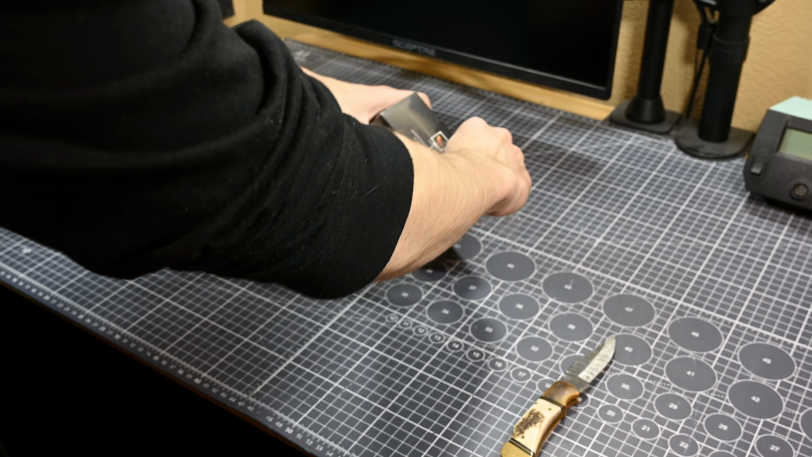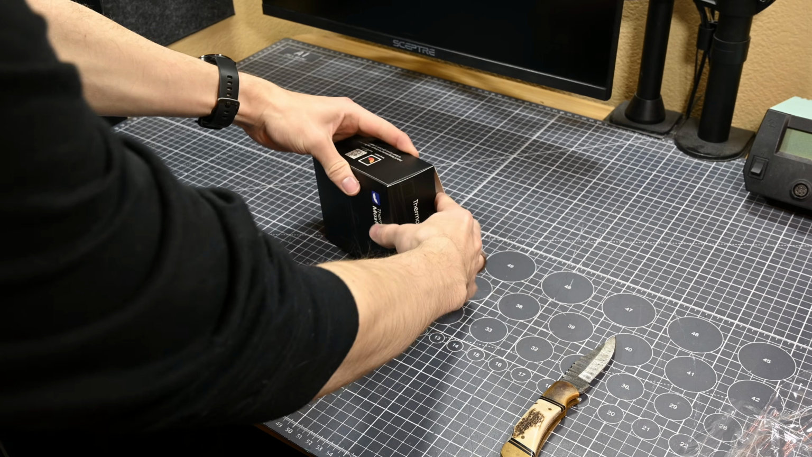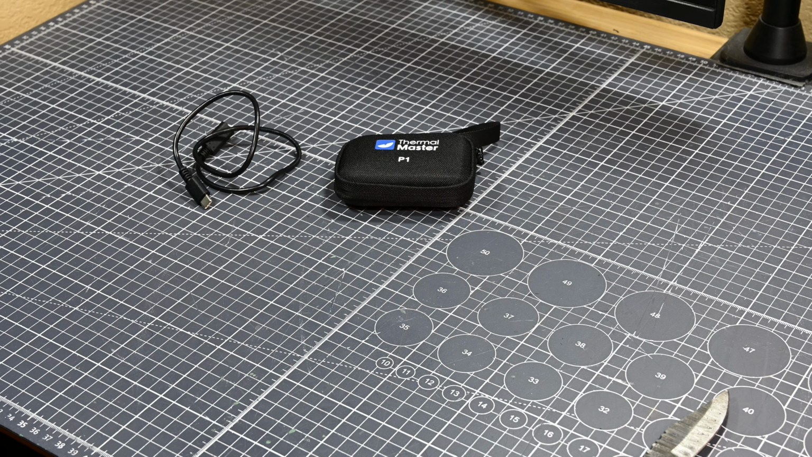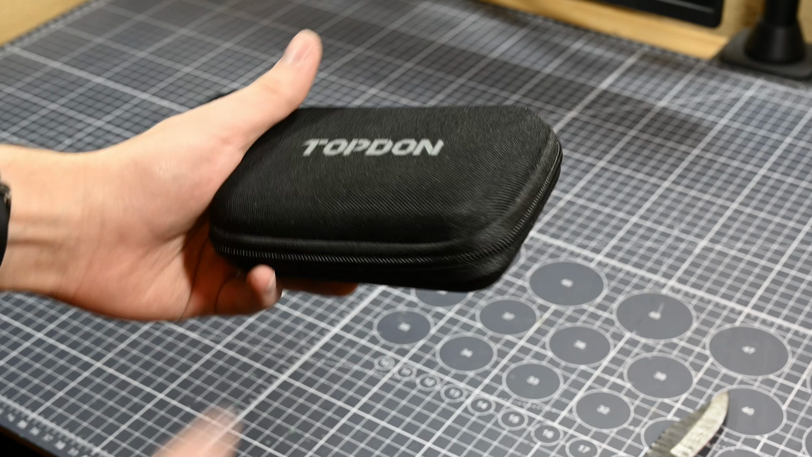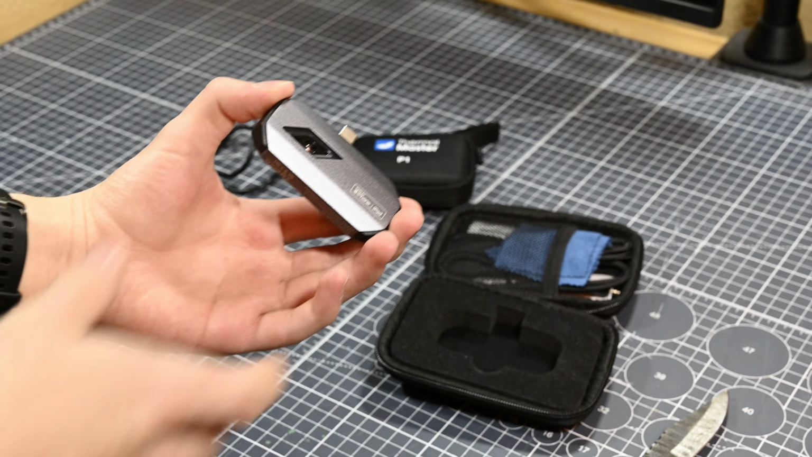In any case, while I could do a basic, boring review of this thermal camera, I'm actually going to be doing something a little different. Today, I'll be reviewing the P1, but I'll be doing so while actively comparing it in all the use cases I test to my much more expensive Topdon TC002C.